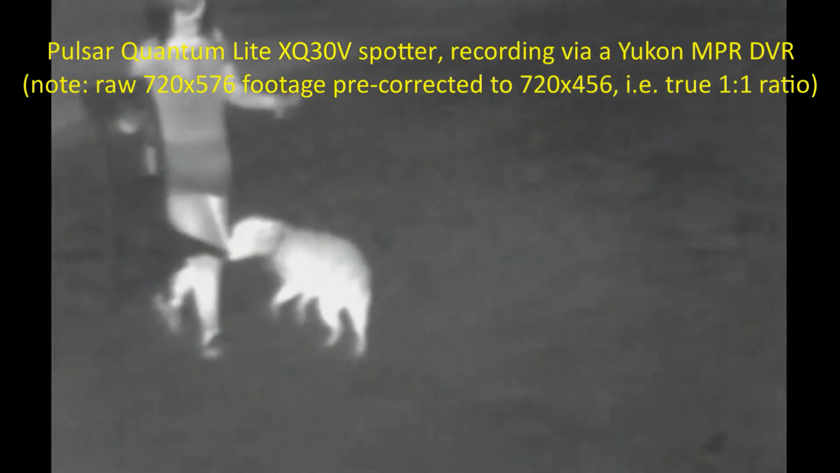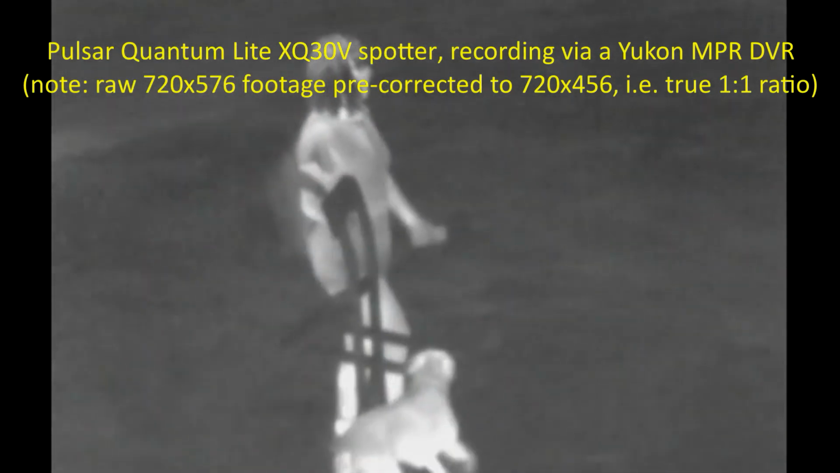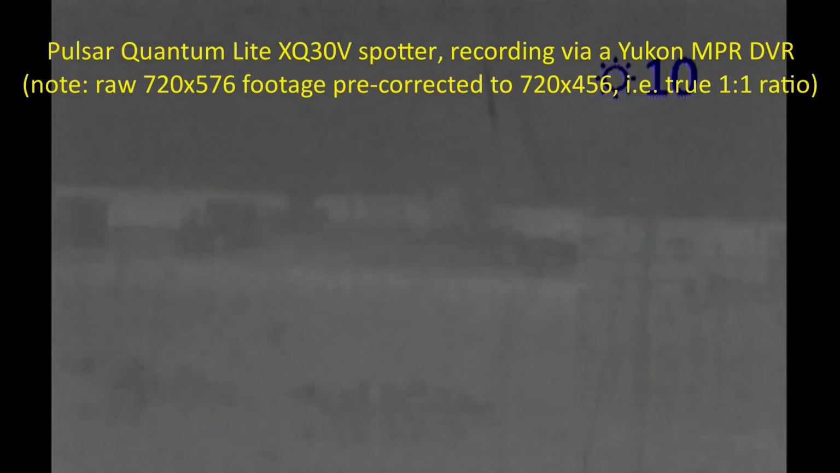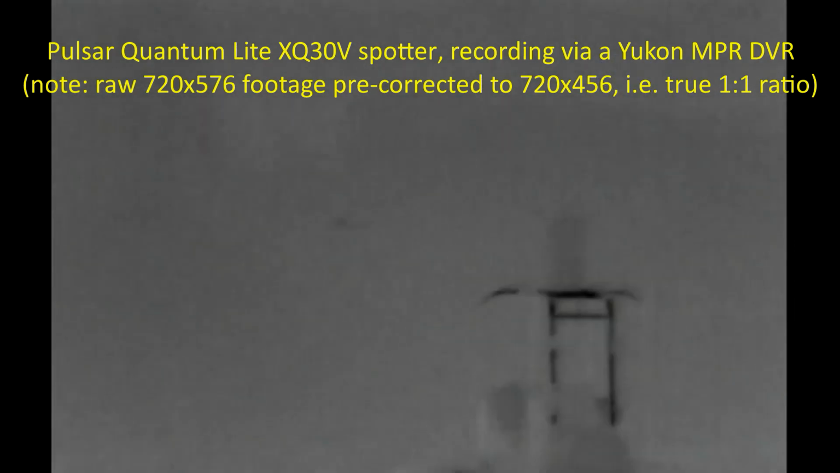Okay, before any more of this Har burns off, let's see how the sea fog is affecting the thermal spotters. Okay, I'm recording on the Pulsar, and there's a lady walking her dog, and there may be a few seabirds around. I've got them turned up to 10, which is like halfway, and the image is pretty poor thermal contrast, apart from the heat source of the lady and her dog.